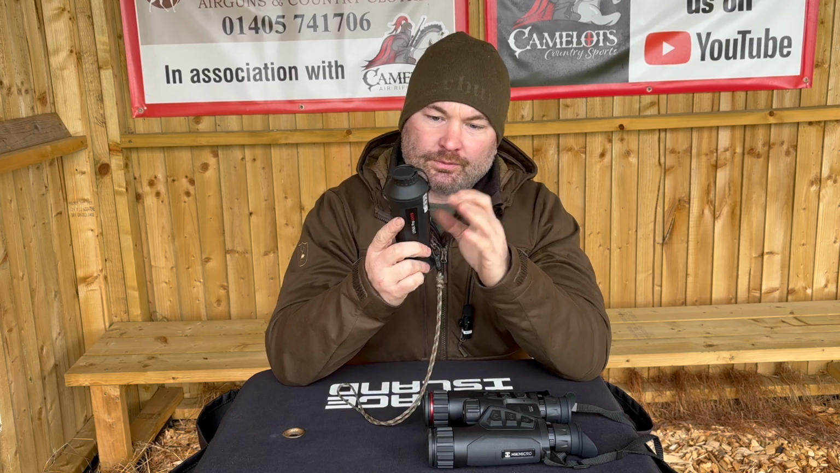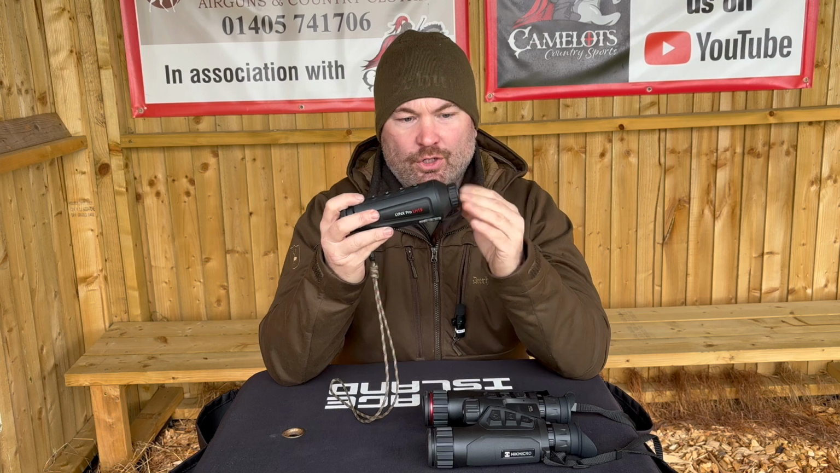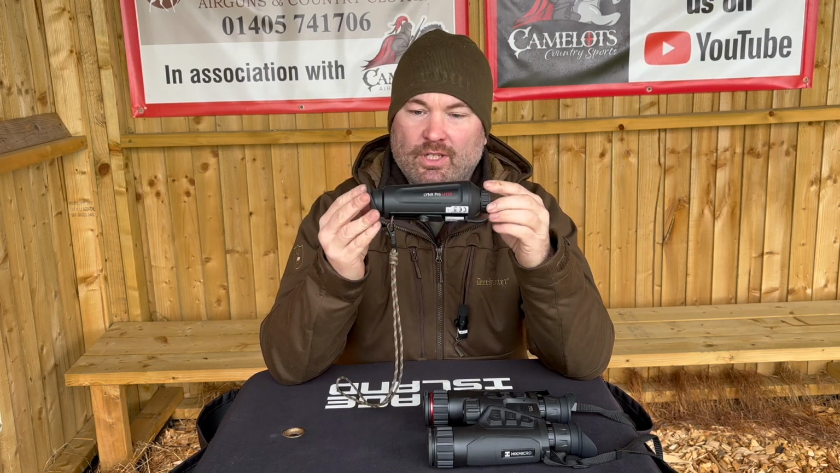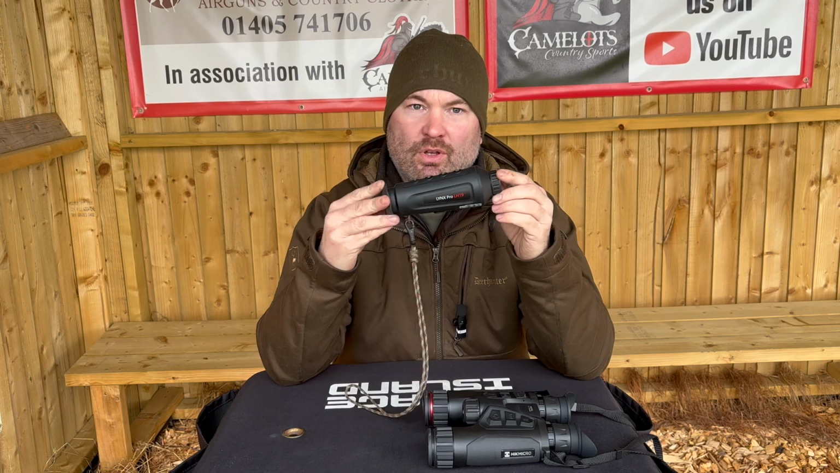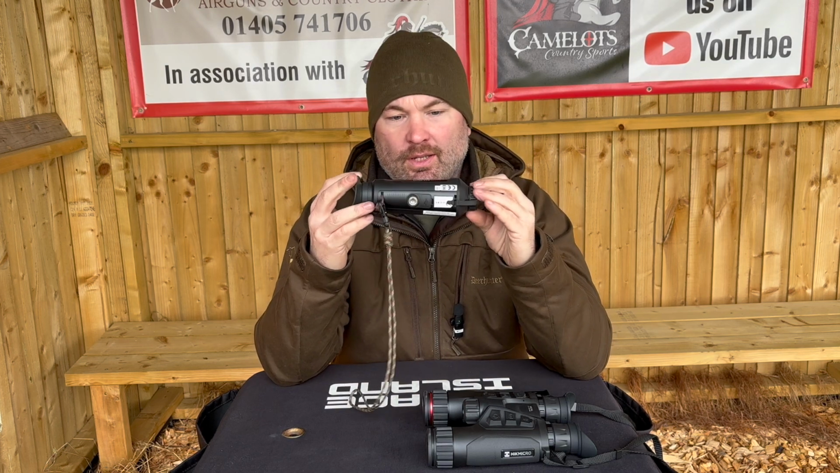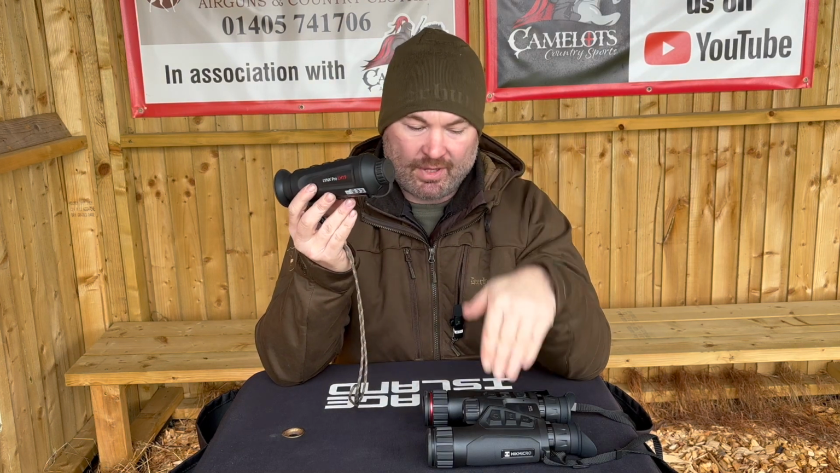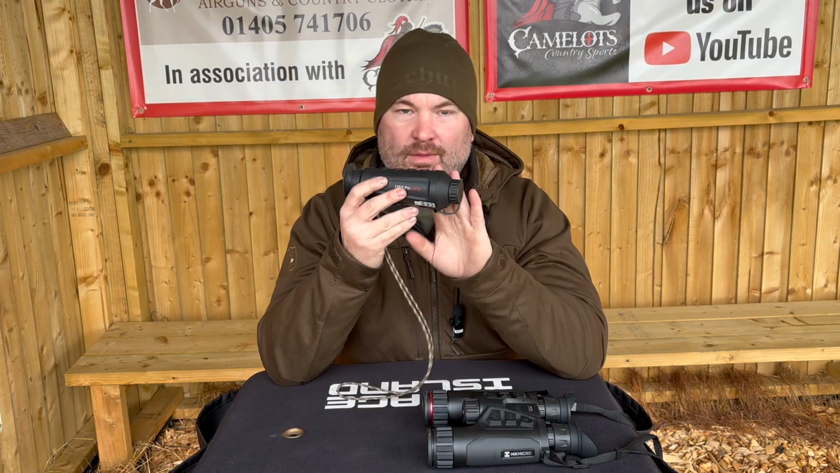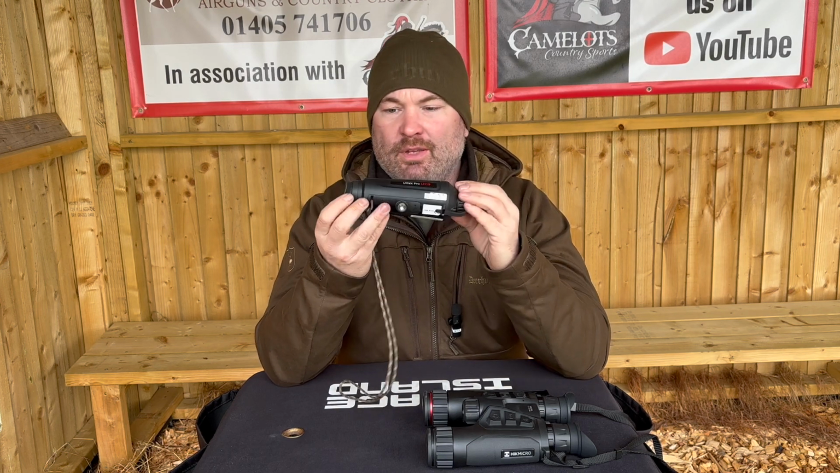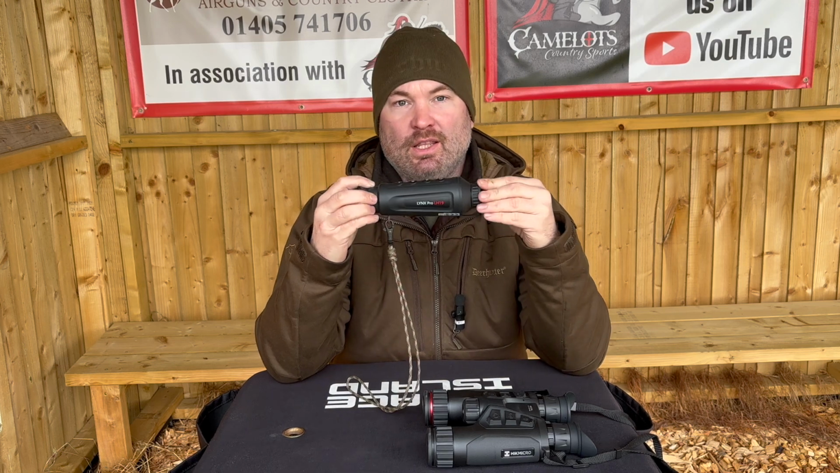So these don't have SD cards in them. They have their own storage capability, which I'm not going to lie, I don't know what that is, but I'll find out very shortly and let you know. But it does store quite a lot, and it also goes onto the Hikmicro Lynx cloud. So you can play about with that. They're all on the same platform. The Habrok is, the Lynx Pro is, and I've got a 4K Alpex as well. They're all on there, and also the M15 trail cameras that I use as well.